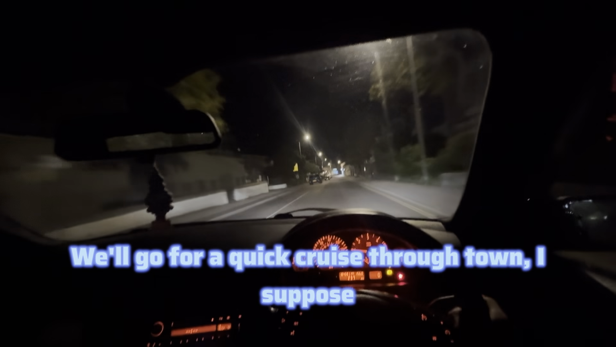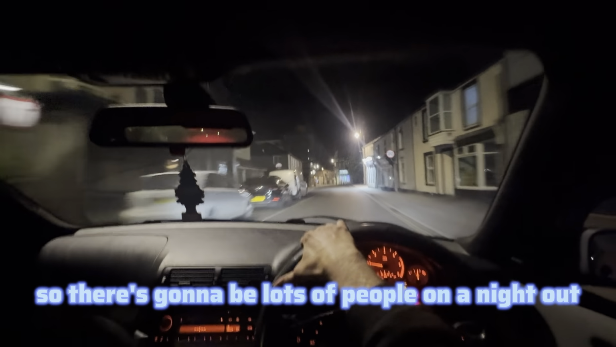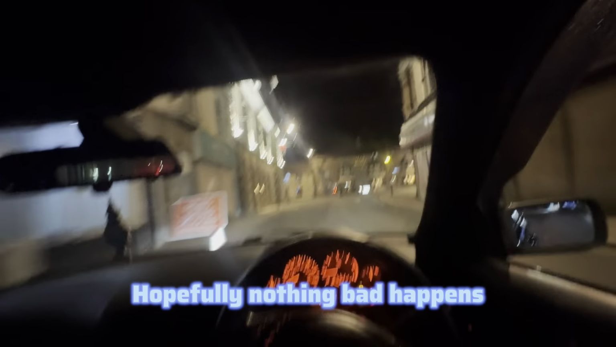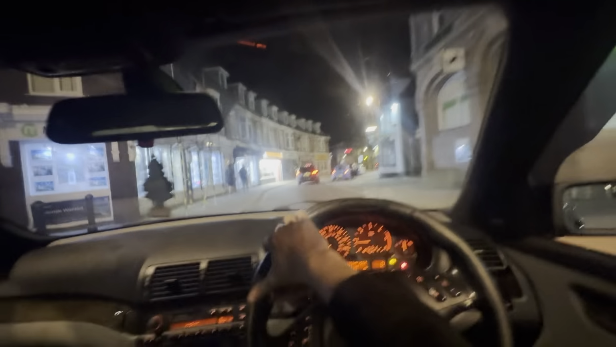We'll go for a quick cruise through town, I suppose. It's kind of addictive driving this car as well. I get too addicted sometimes. It's night, it's Friday, so there's going to be lots of people on a night out. All the piss heads. Hopefully nothing bad happens. I've got a GoPro on anyway, so if anyone starts anything, I've got a GoPro on, and they'll be like, okay, I'll leave you be. Oh, the piss heads are out.